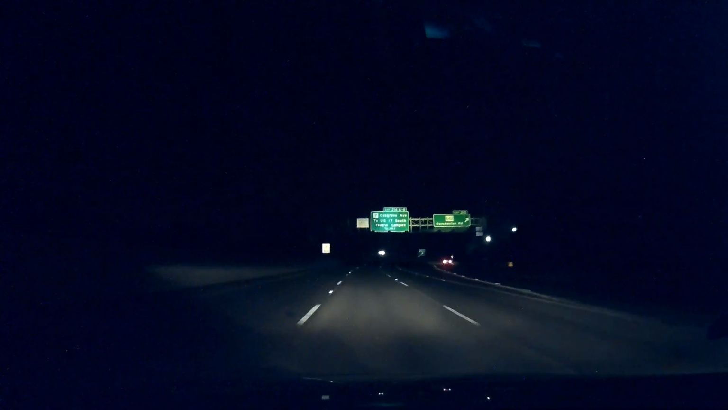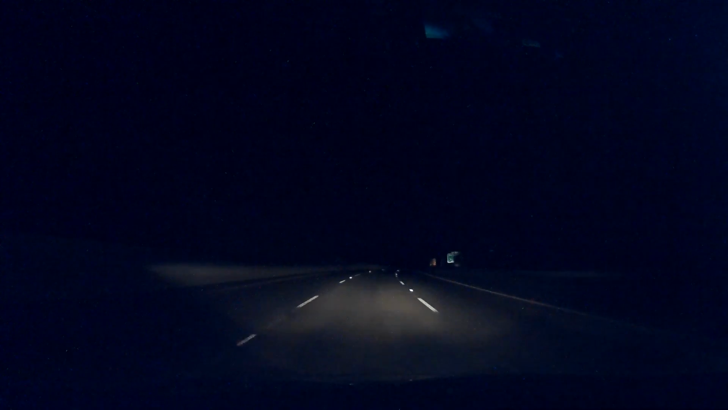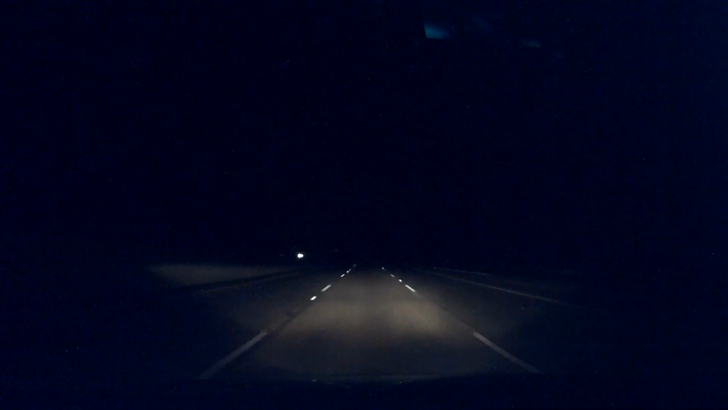Now it looks like the highway is emptying out. This is a good time to drive. Following the dotted lines of the reflectors. Keeping a nice constant speed around the curves.